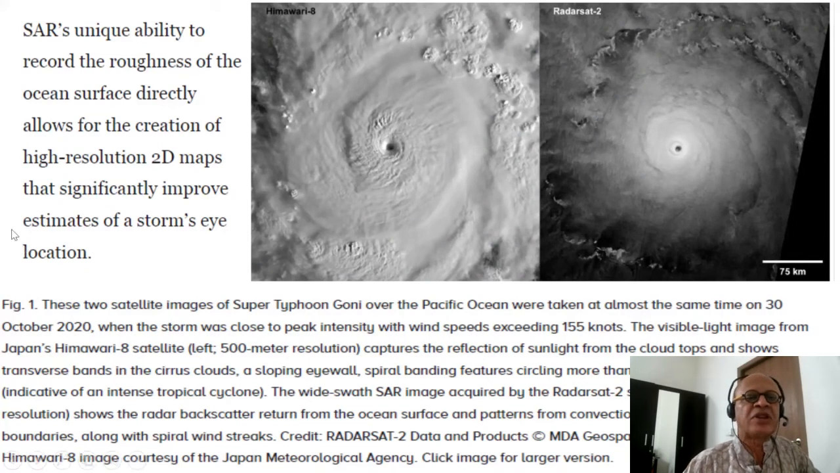Another blurb says SAR's unique ability to record the roughness of the ocean surface directly allows for the creation of high-resolution 2D maps that significantly improve estimates of a storm's eye location. So you can see the images here. This is Himawari 8, the Japanese satellite, and RadarSat-2. There is the scale for reference.